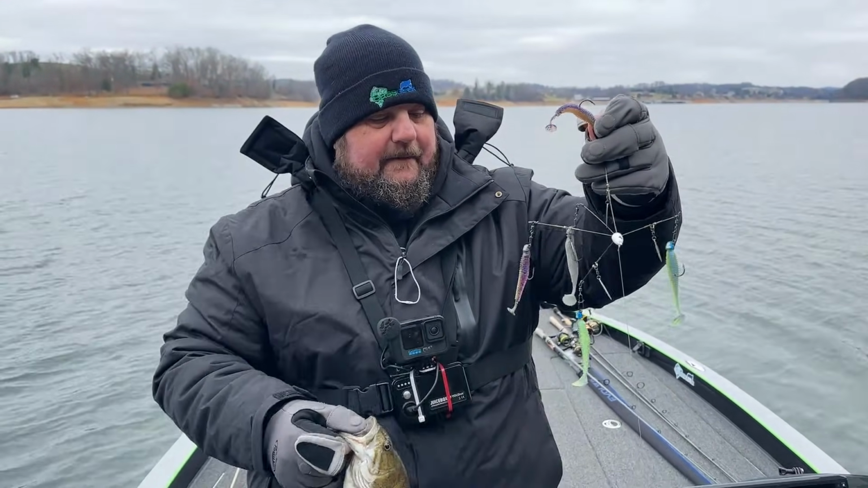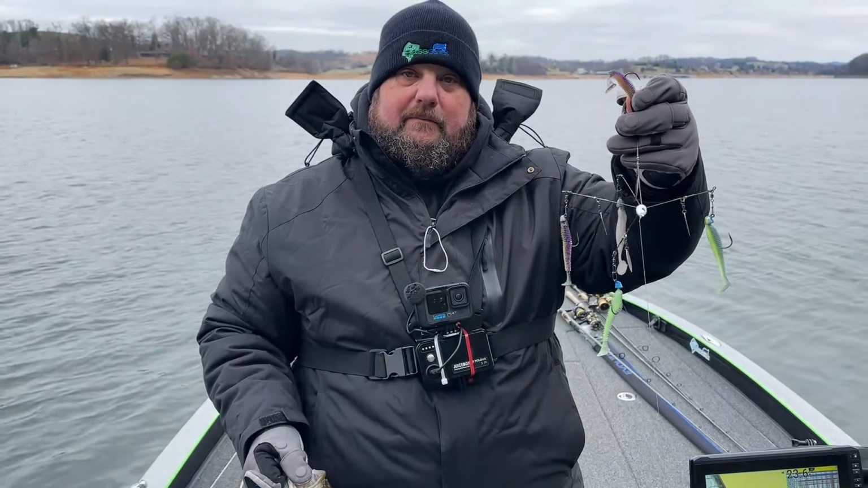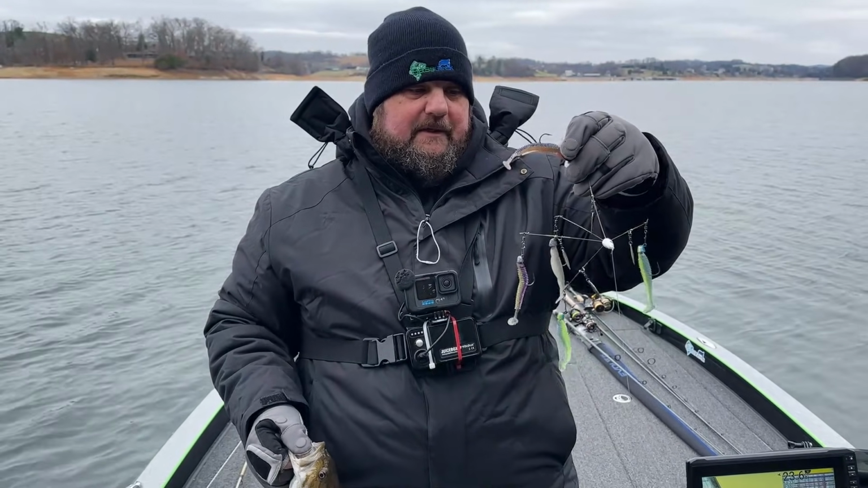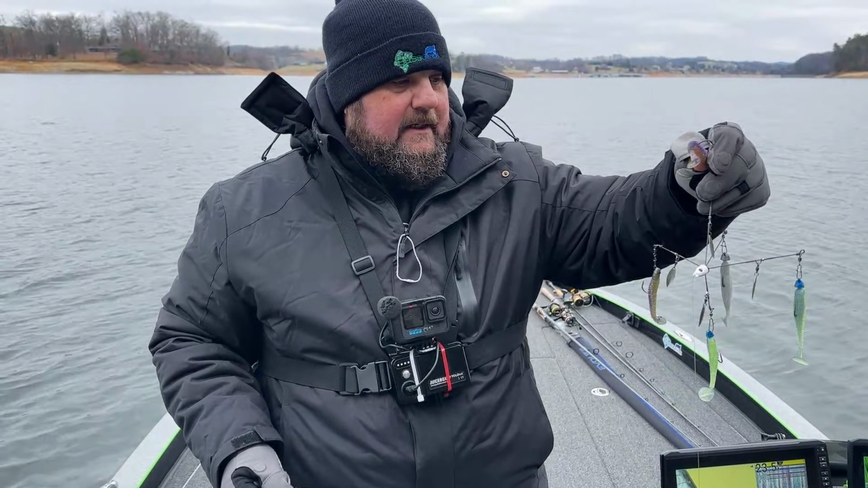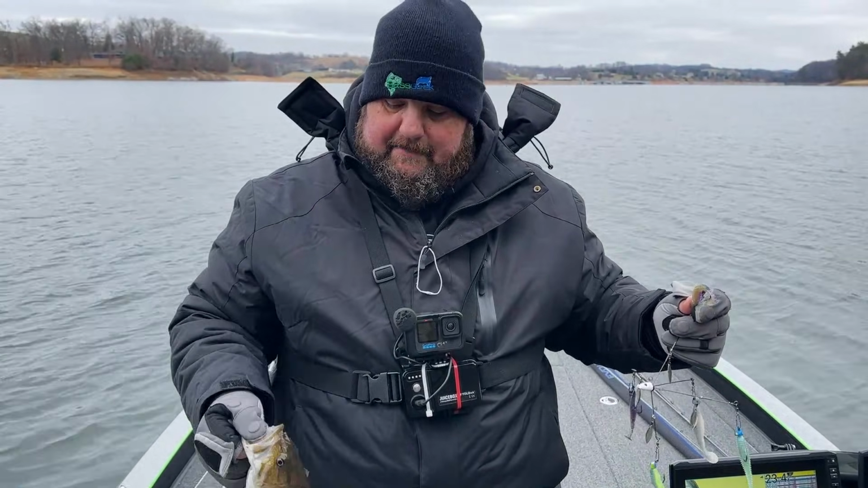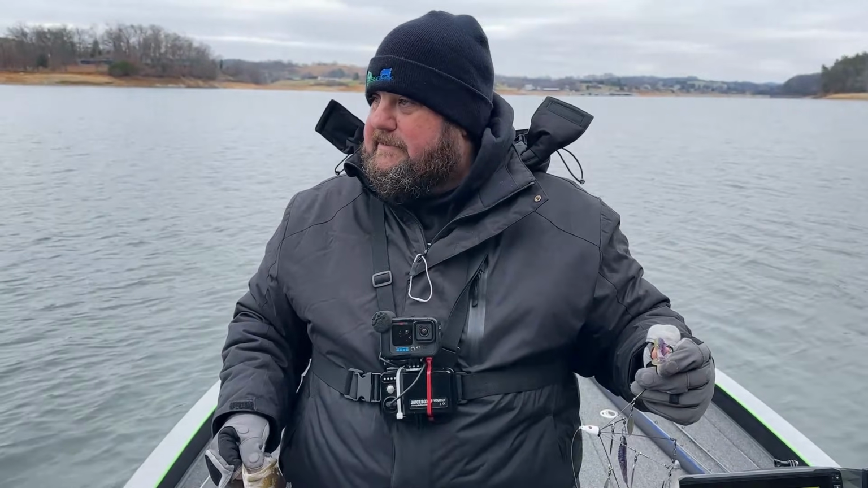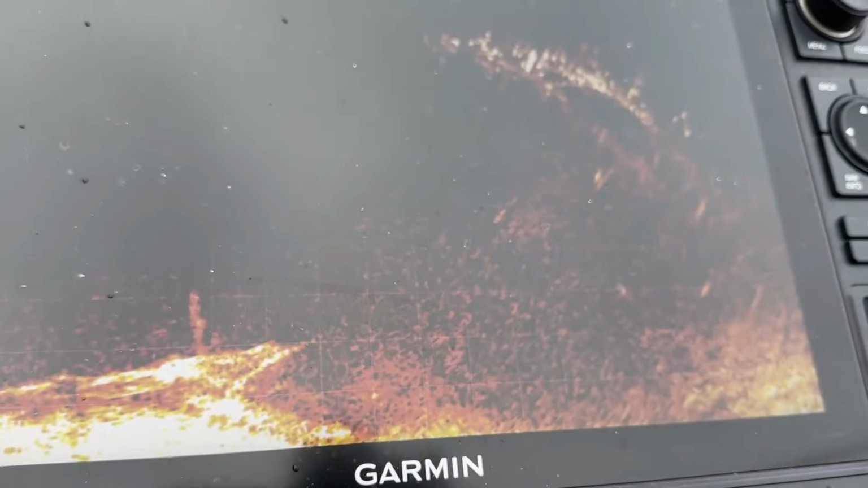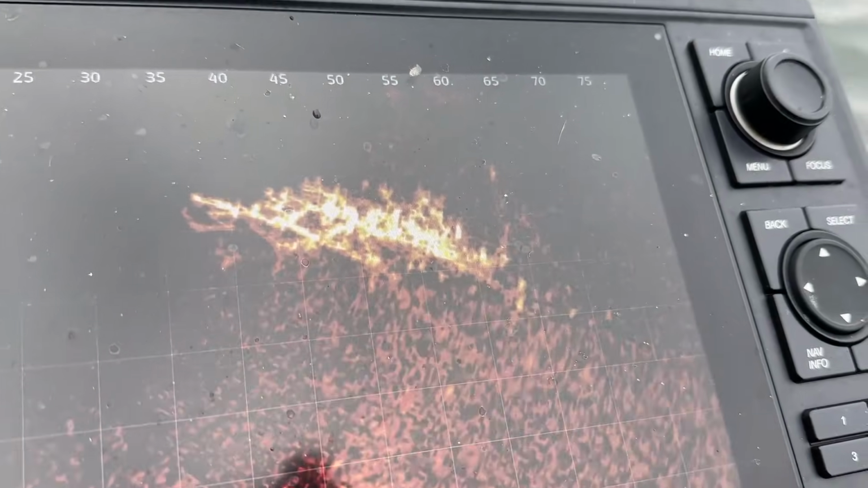We know that the largemouth on this lake seem to like the electric blue chartreuse. Smallmouth seem to like sour grape. And then of course we've got a natural color on the back. So we're just playing around, seeing what happens. He sure liked that sour grape. There's a bunch of them sitting out there on a hard spot with a piece of timber that's bowed over. I'll run back up and see if we can't catch another one off that.